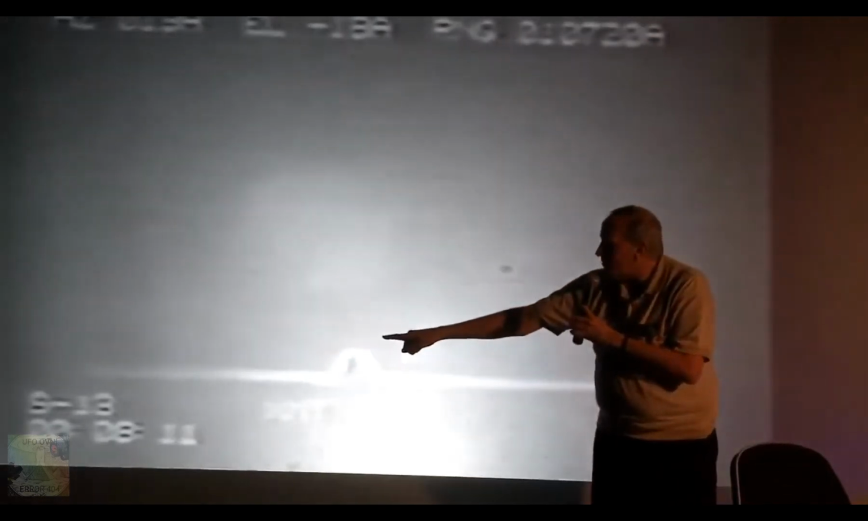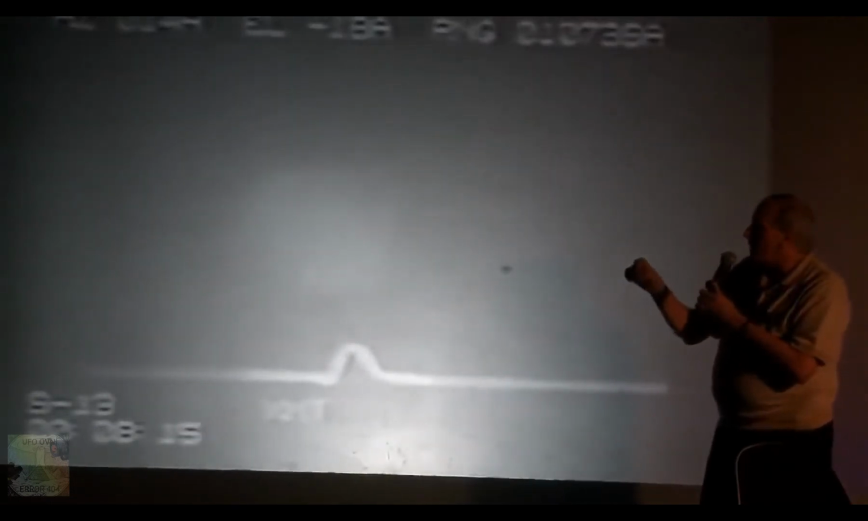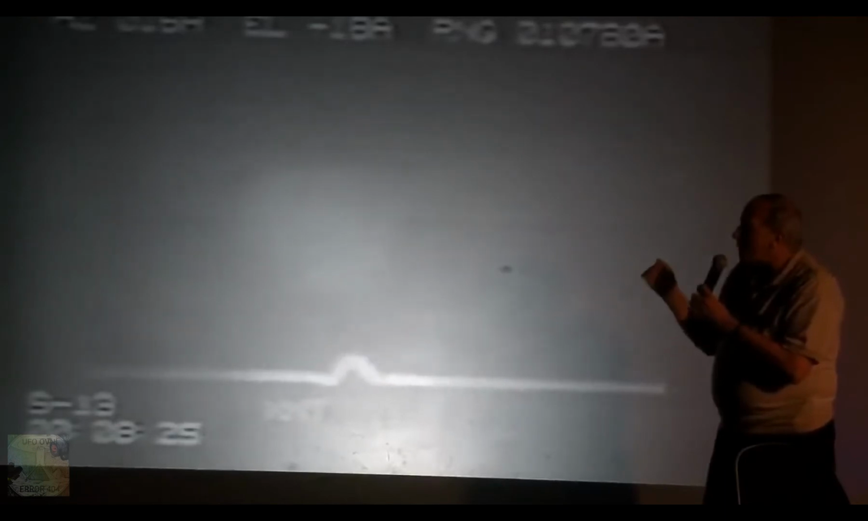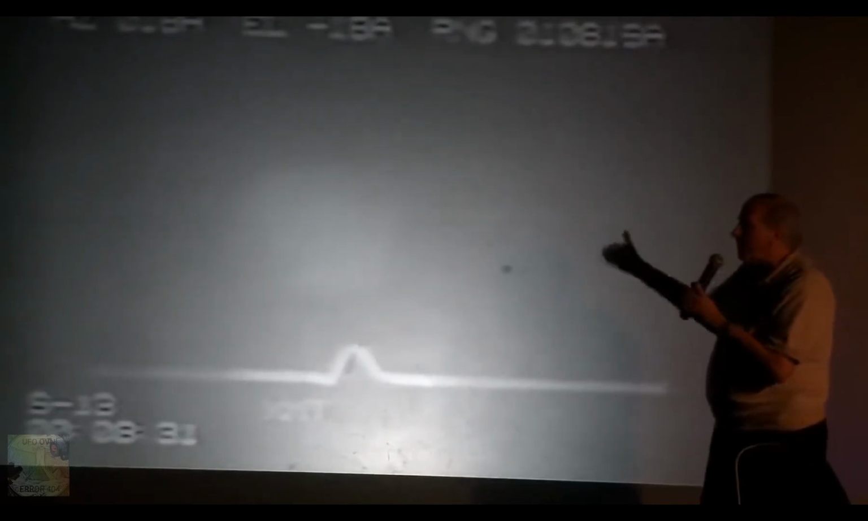The craft is approximately 4.5 miles away from the camera at this point at the S-13 site. These sites are all over the range. There's a 3 million acre bombing range for Nellis Air Force Base in south central Nevada. The controllers, you're not hearing the audio, are just civilian contract workers and they're not classified to see the black budget craft when they fly. Area 51 of the Groom Lake is part of this range.